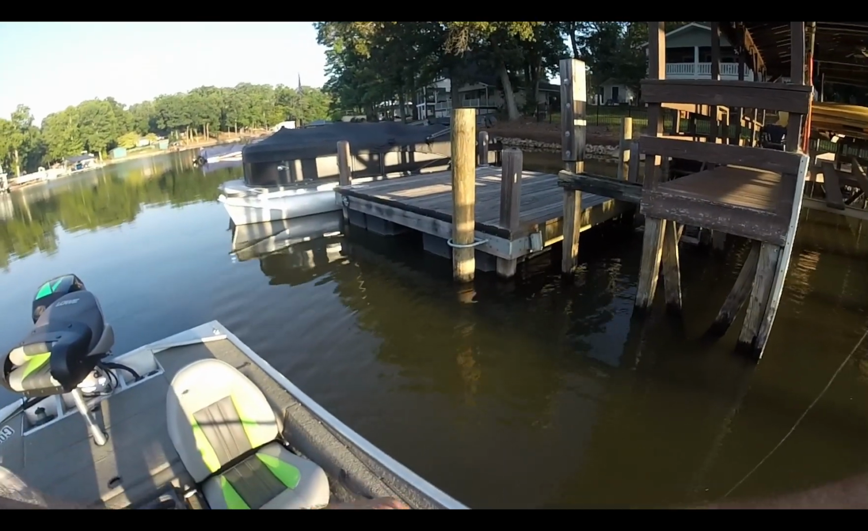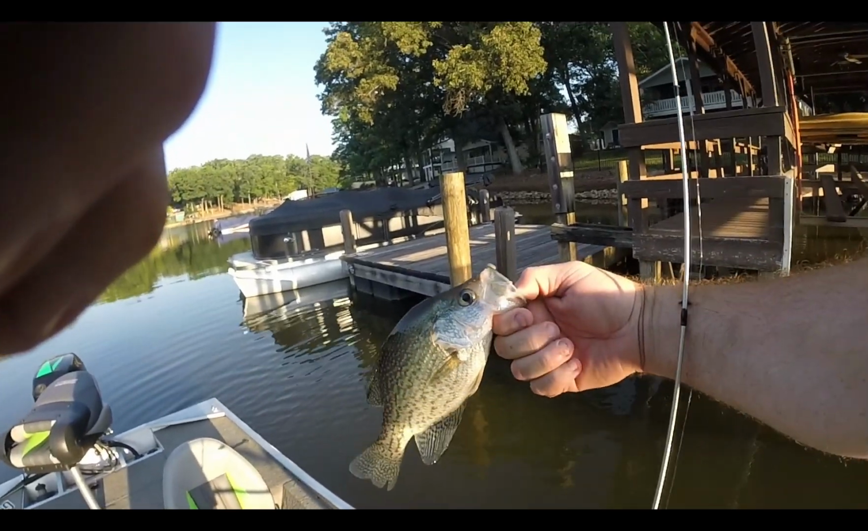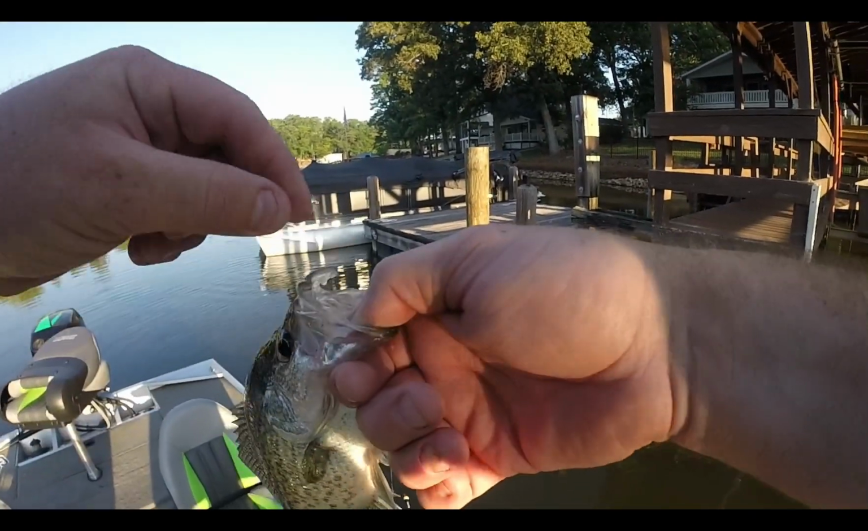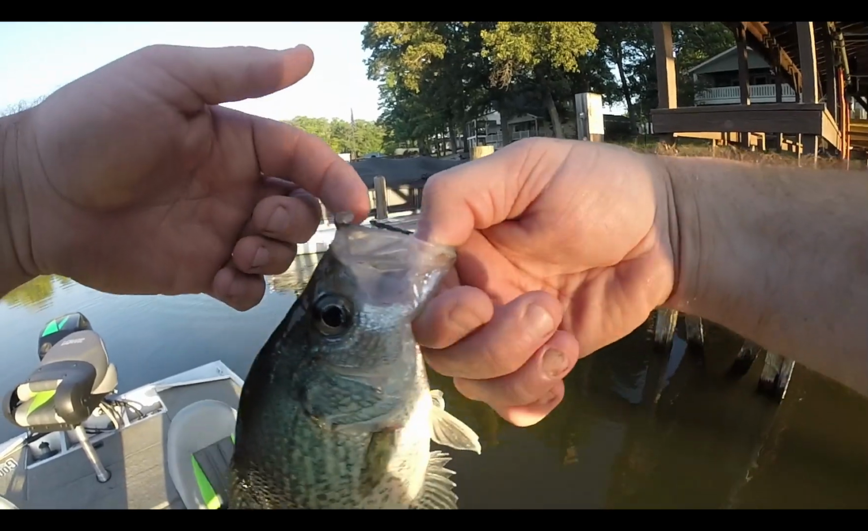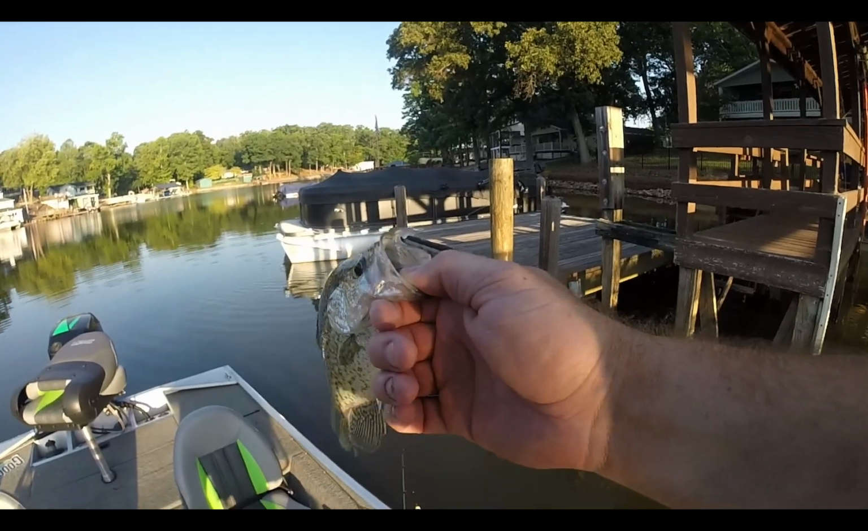Don't want none fish. So you gotta talk about paper mouth. Look, this fish has been caught before and his mouth been ripped and broke right here. But frying pan don't know that.